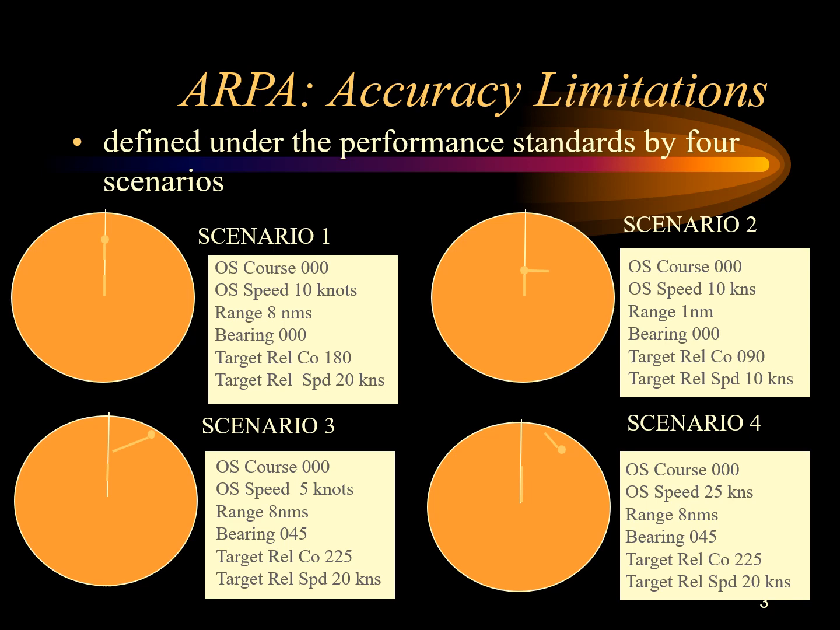The target is at various ranges, mainly 8 nautical miles and 1 nautical mile. And the bearing of the target is 000 in the first 2 scenarios and 045 in scenario 3 and scenario 4. And then you have the target's relative course differing as well from 180 to 090 to 225, and the target relative course and relative speed is mentioned there as well.